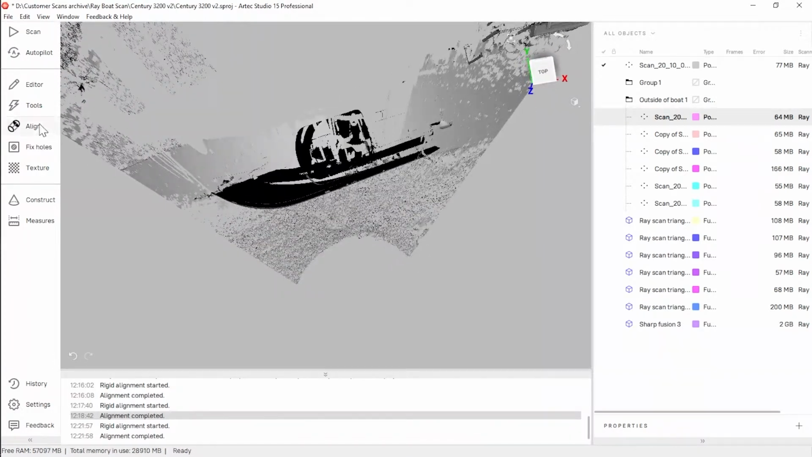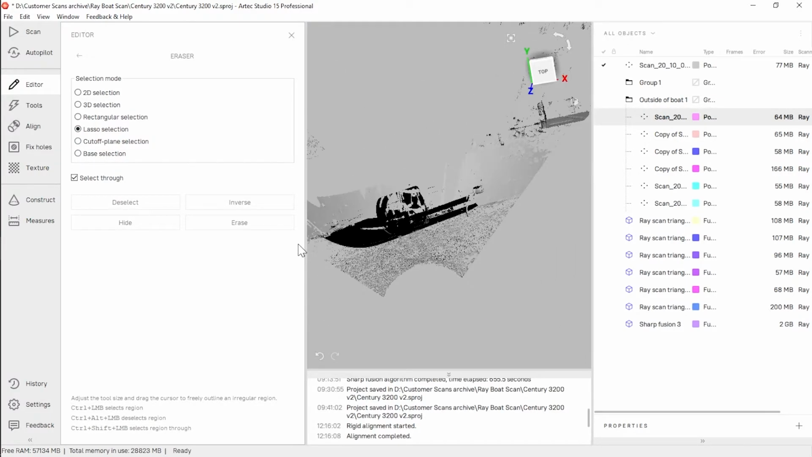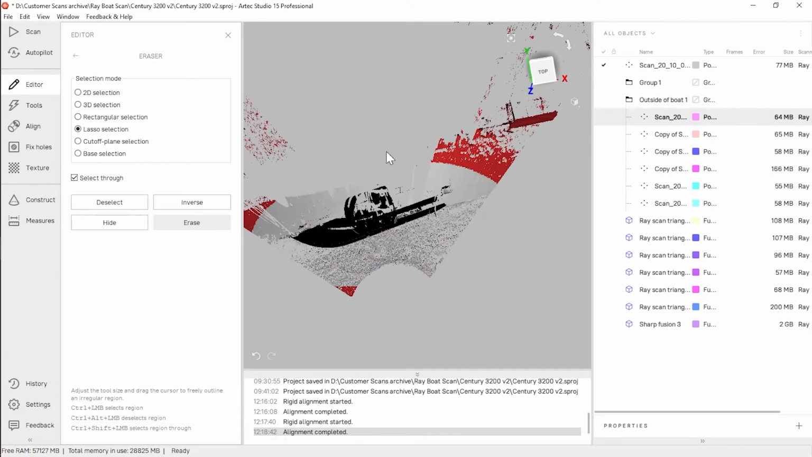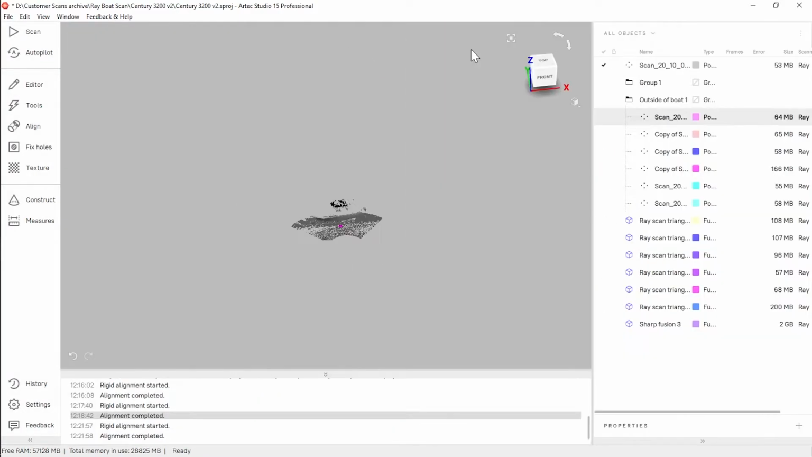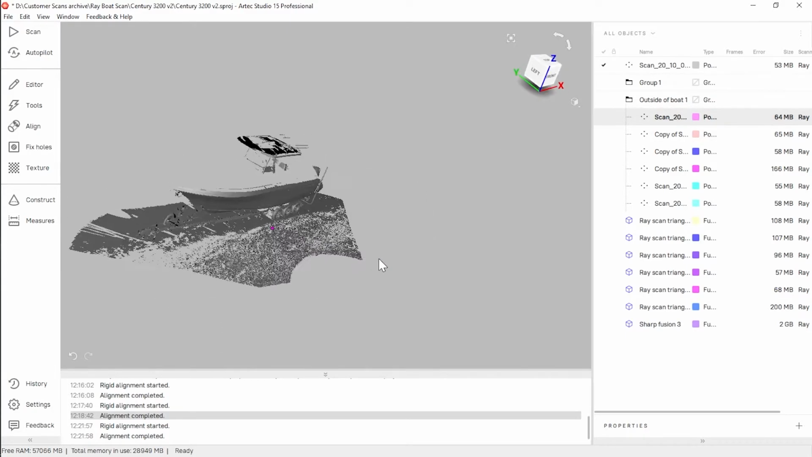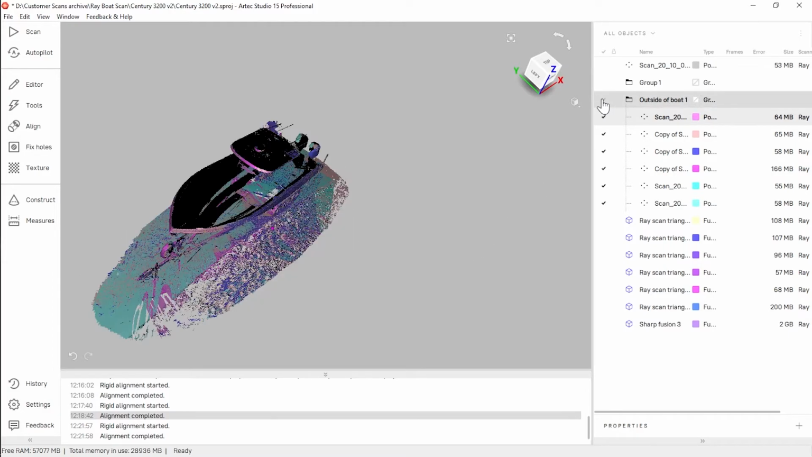So really easy to clean up. Editor tool, eraser. Just grab a lasso, grab the boat and the floor or ground. That's what it's called when you're outside, around it, and hit inverse and erase, and that cleans up all that extraneous data. So this one now would be ready to combine with, go through each of the 6 raw scans and delete that extraneous data, run them all through the alignment,